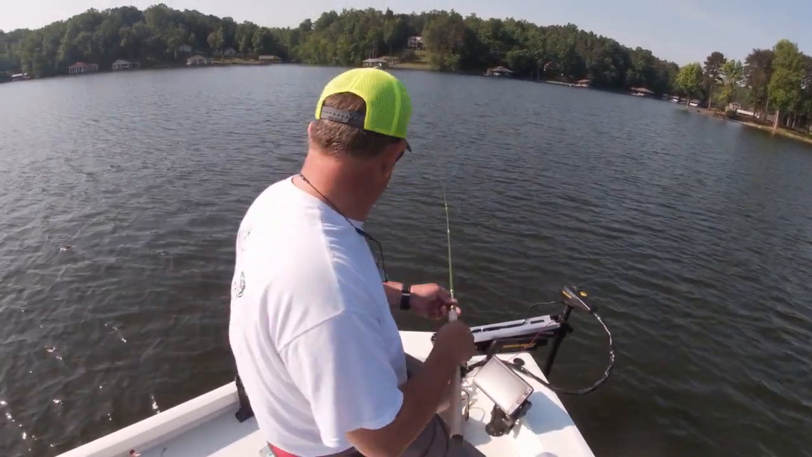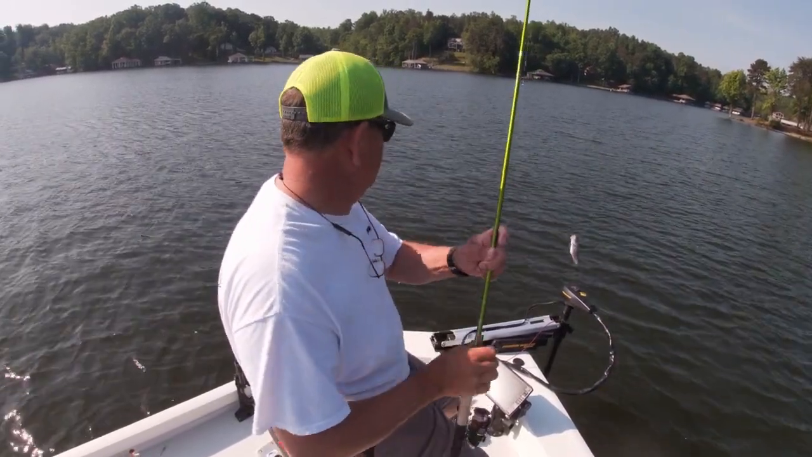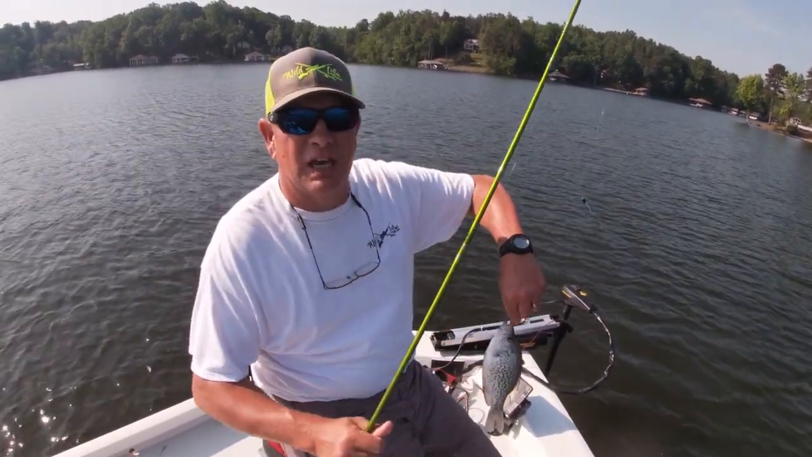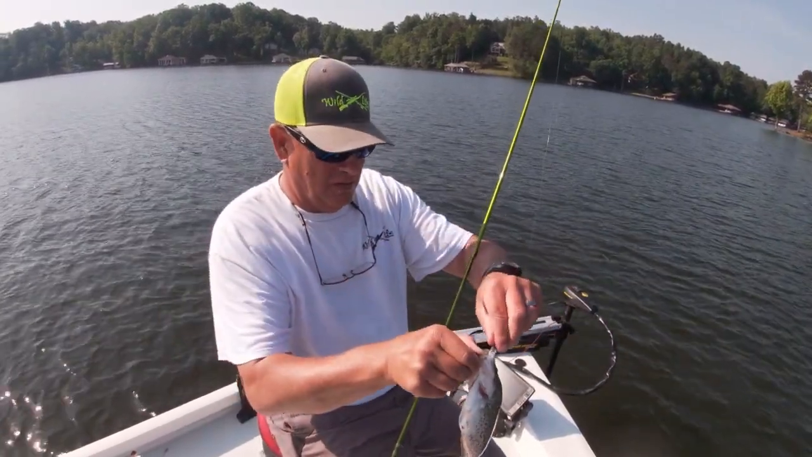Feels like a little bit better fish here. Well, you know, average summertime fish, 10.5 inches. He hit that gray as well, boom, right there.